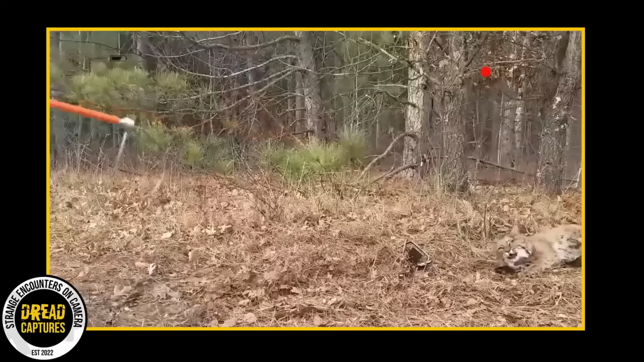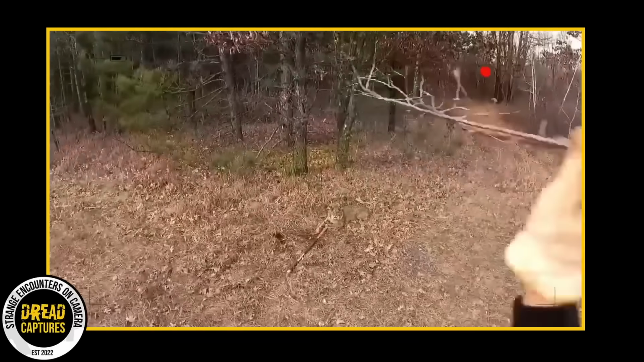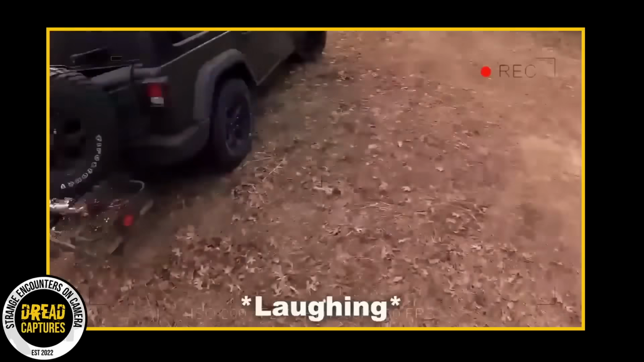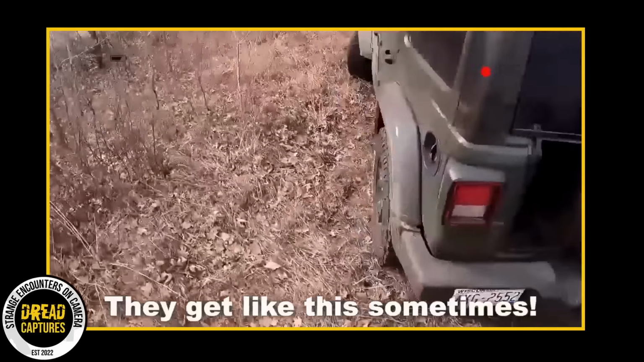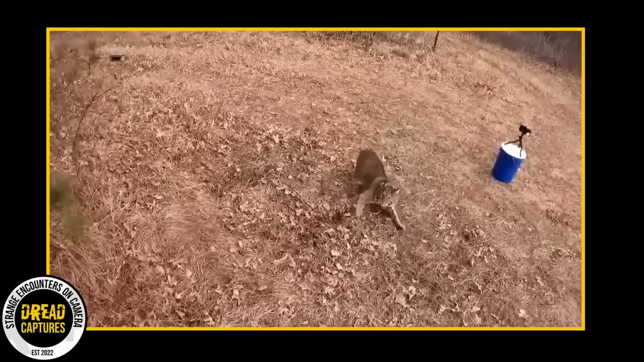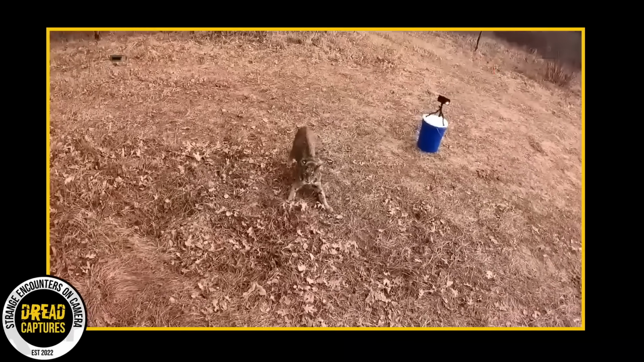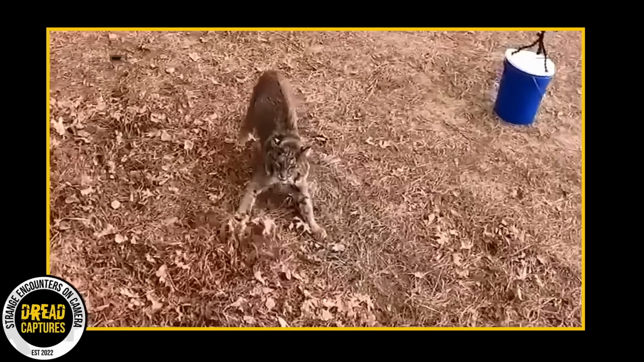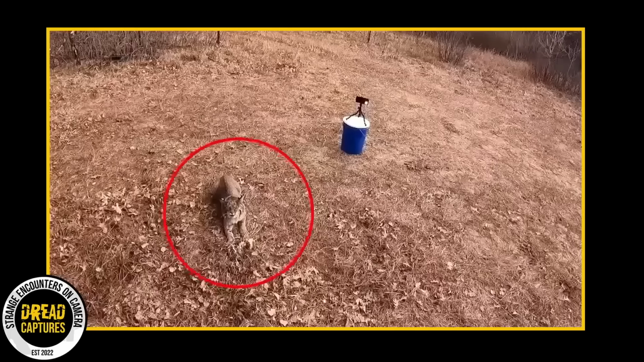Here we go. Once he's fully released, the man tries to rouse him up, which turns out to be a minor mistake as the bobcat reacts aggressively. Despite the tense moments, both the man and the animal ended up unharmed after this intense encounter. I'm curious what the man is trying to trap if he's not trying to catch a bobcat. Let me know in the comments if you have any ideas.